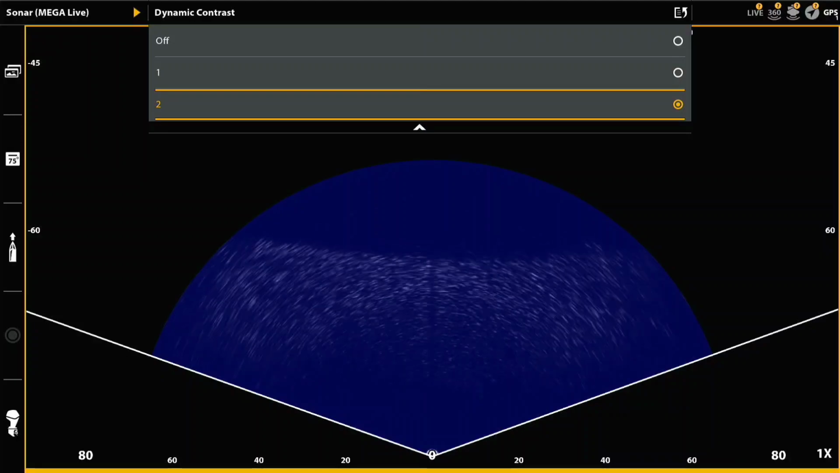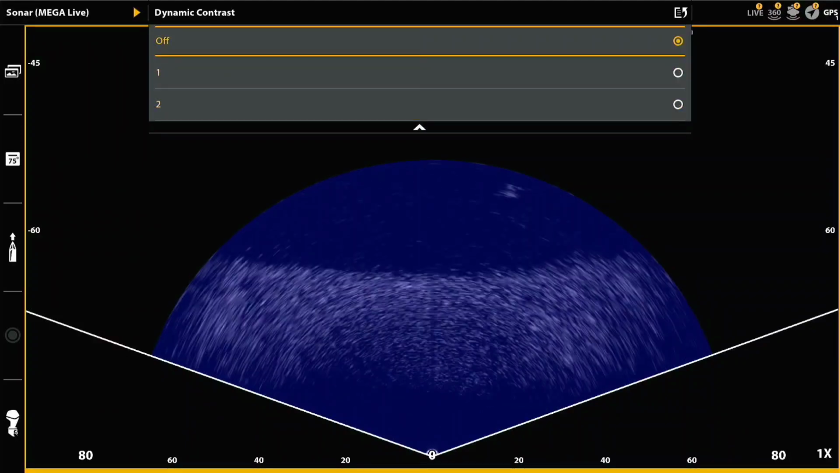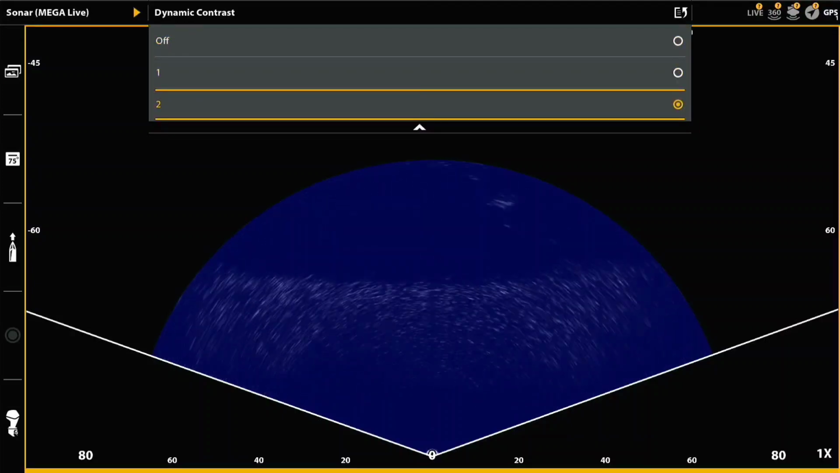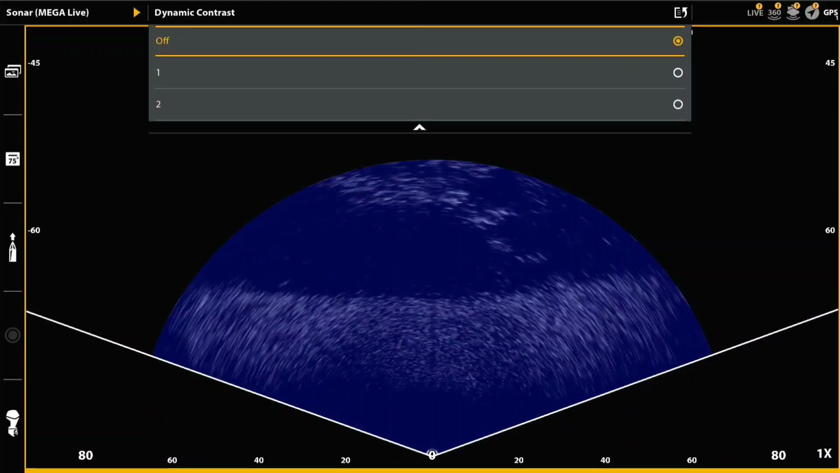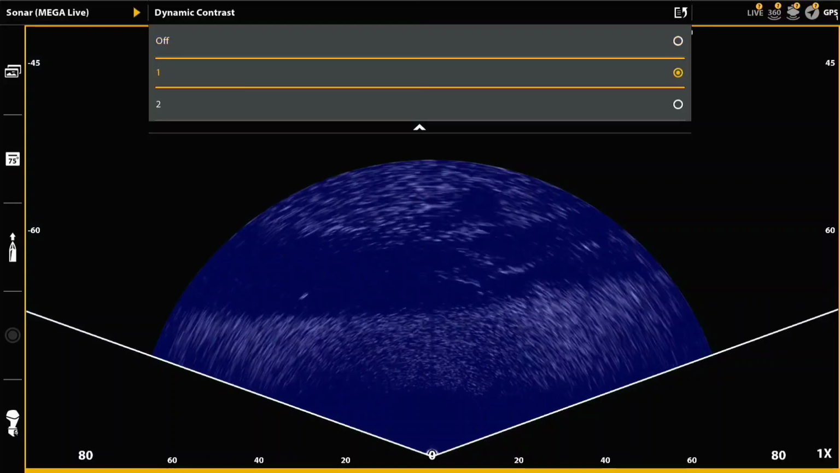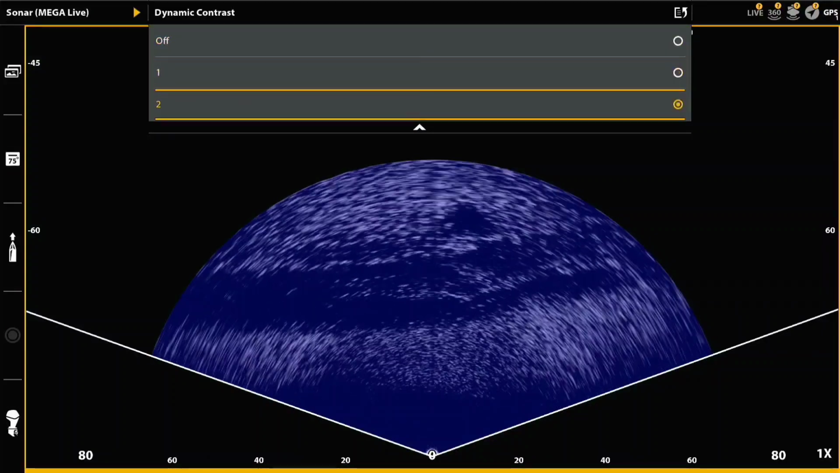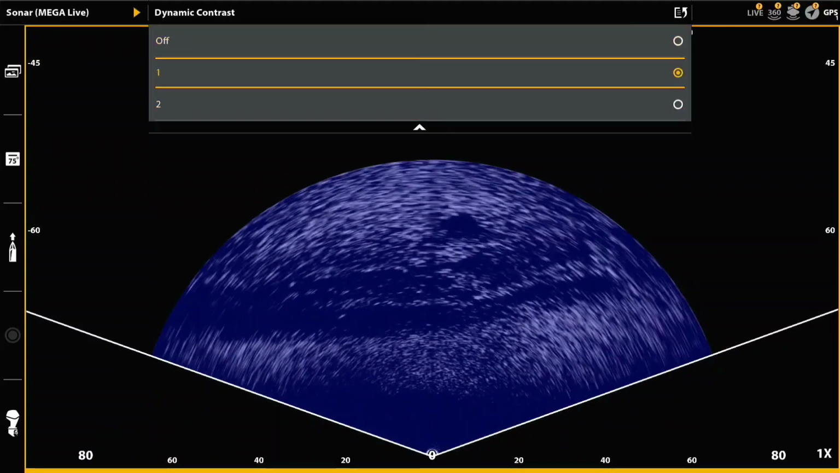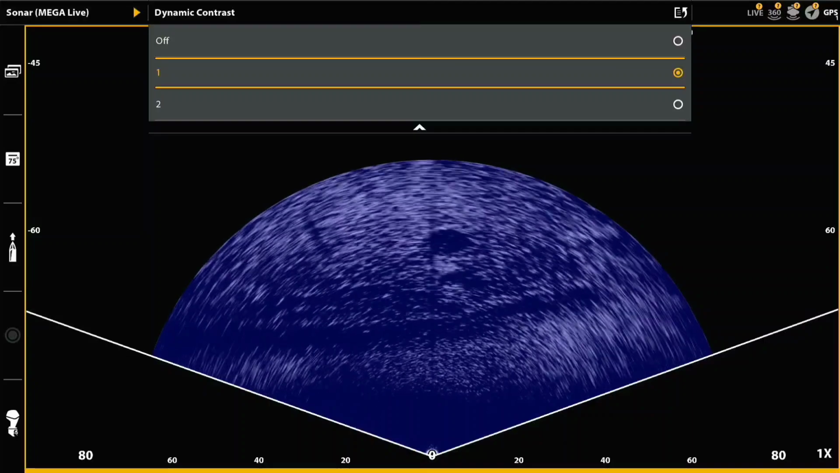I've got it set to 15 on the sensitivity and 1 on the contrast, and now I'm just going to cycle through between off, 1, and 2. And you'll see again, off is sort of the mid position, 1 is the brightest, and 2 is the dimmest. 2, I think, for this blue color palette is too dim. I would probably go with either off or 1 on this one.